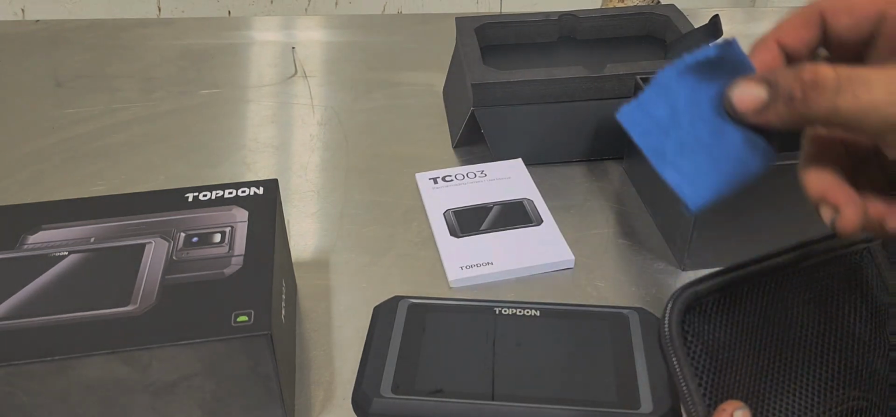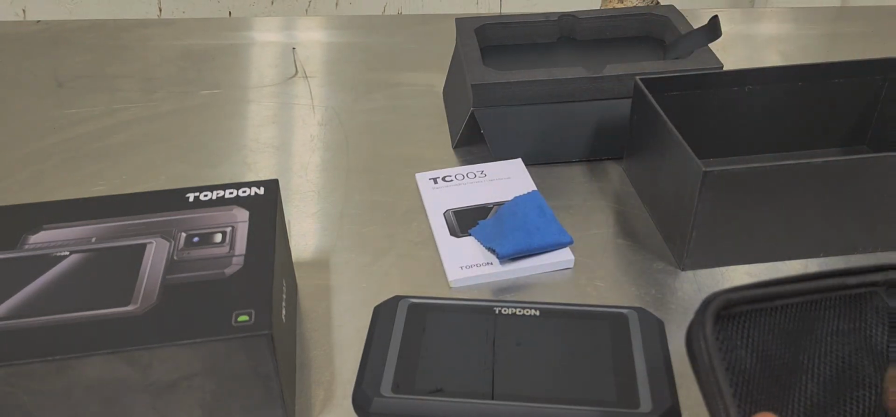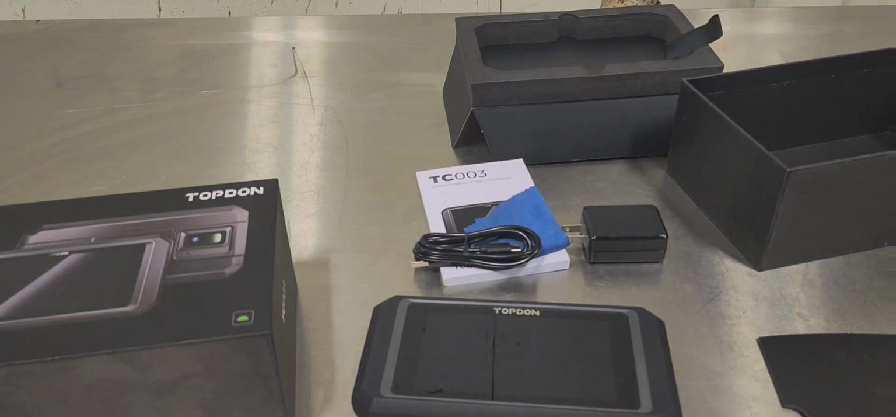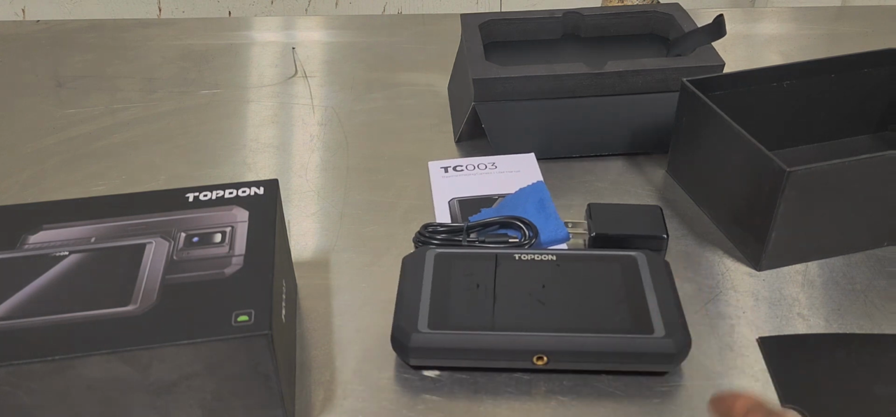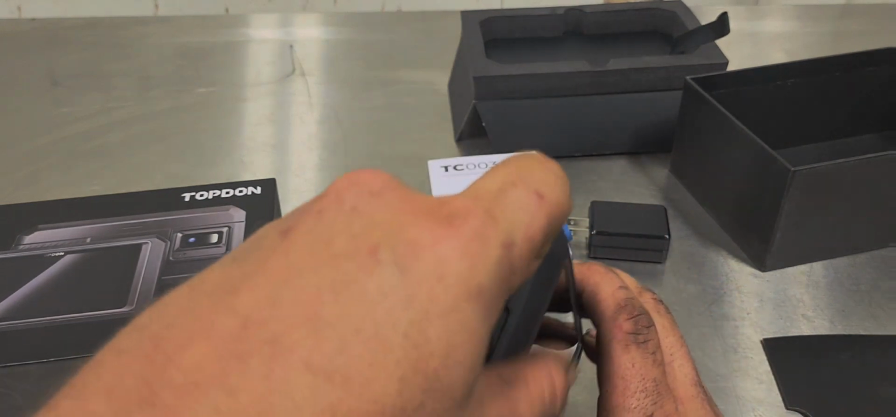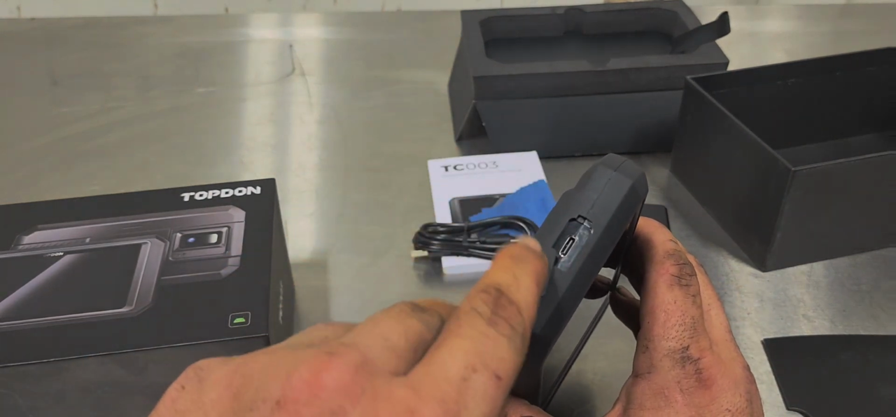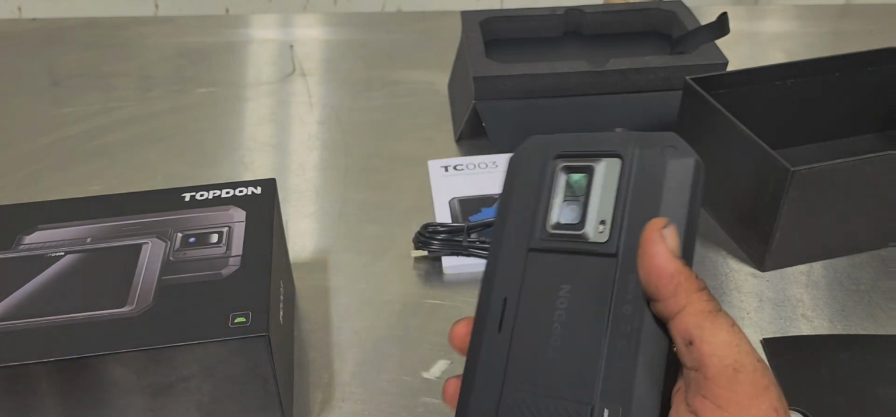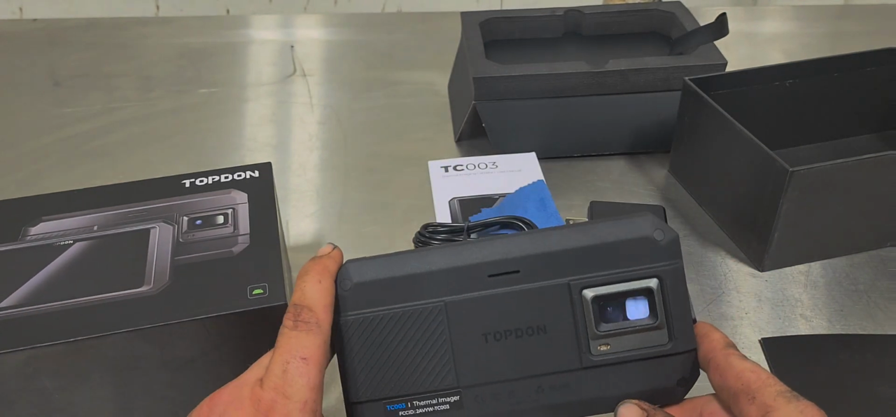Little swatch of cloth to keep the screen clean, and your other bit of charging cable. Now this is OTG compatible. From my understanding, you could plug into the USB-C that this thing has and have a USB insert on it, and you could hook another device up to it. You could do all kinds of fun stuff.